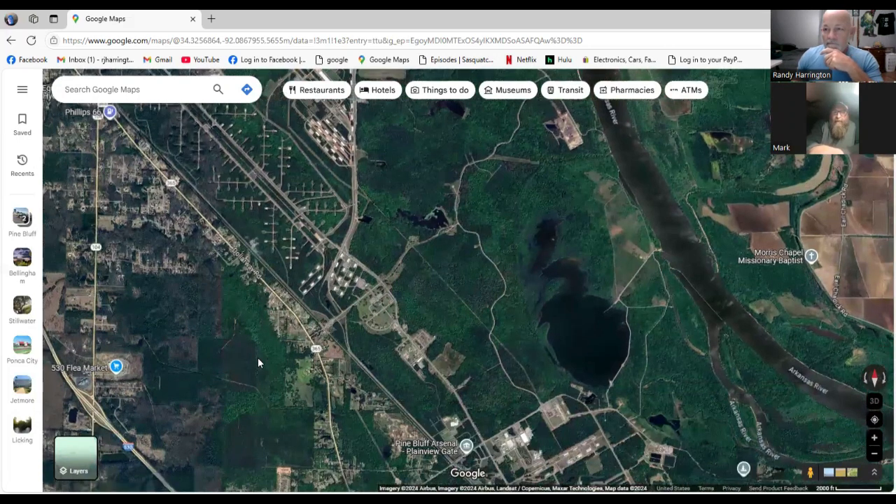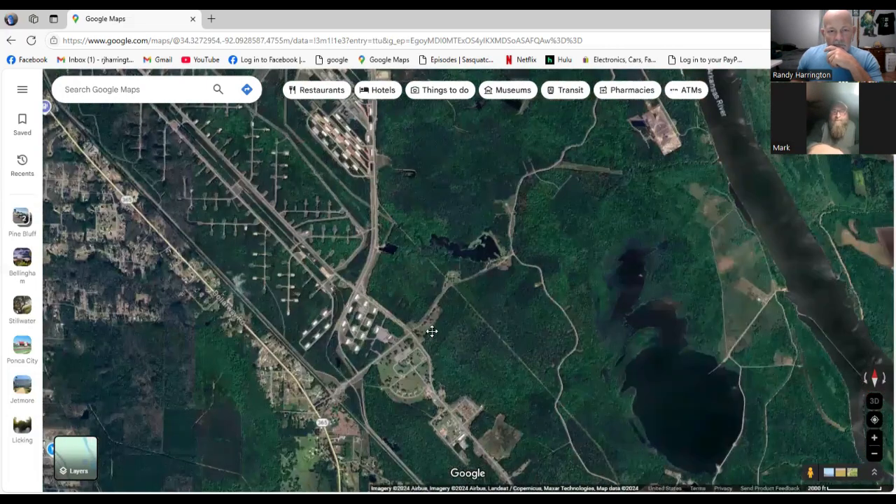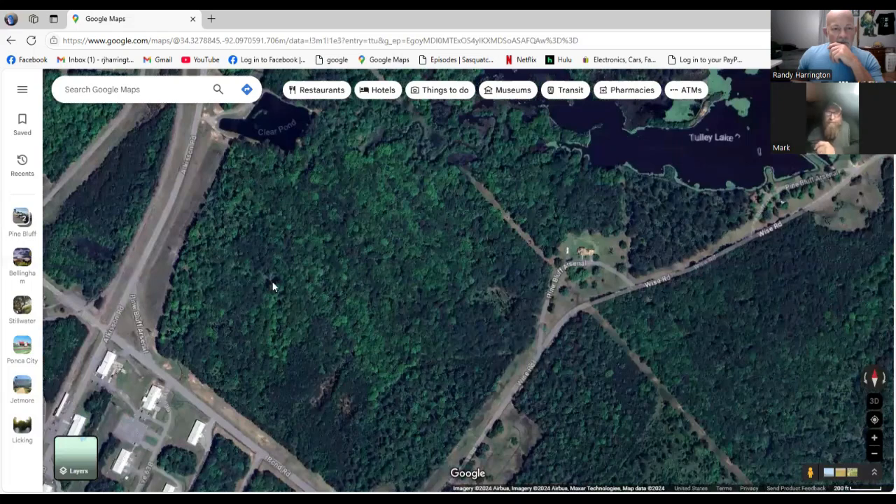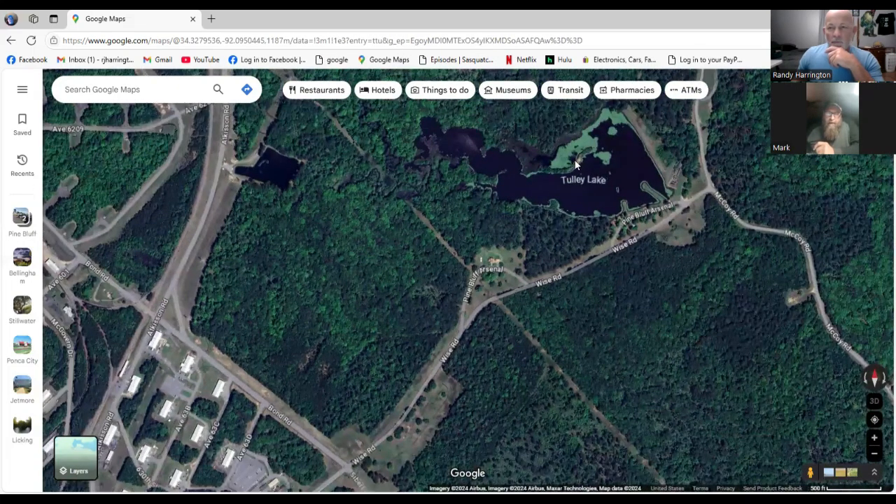If you'll see the center bunkers that has a road going all the way around them, you're just touching it. Blow it up just a little bit more. Keep going. Okay, now we're getting there. Do you remember any of these lakes or ponds? Oh yeah.